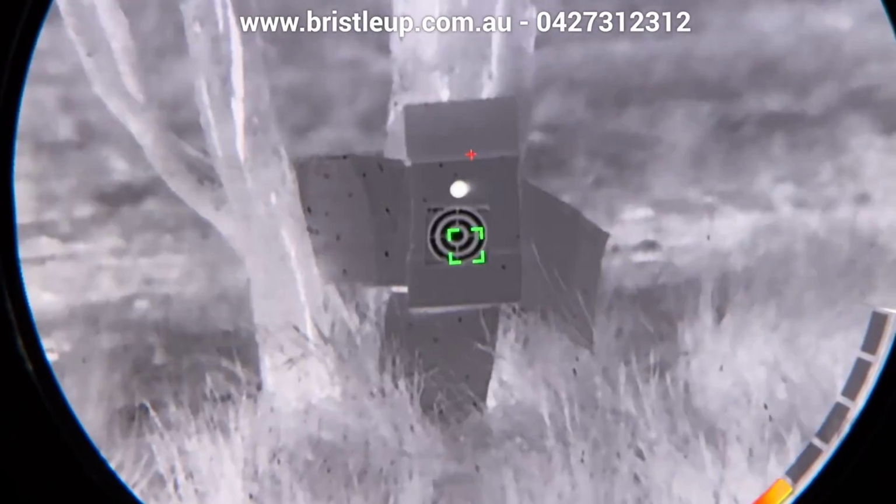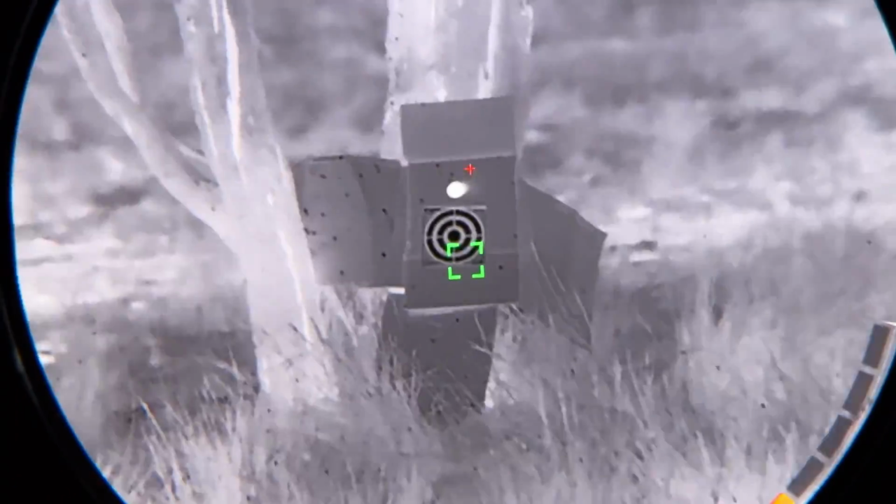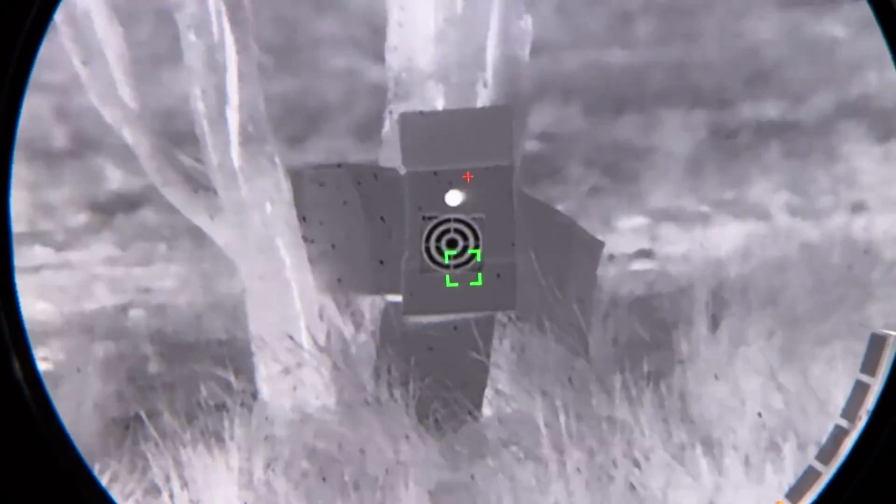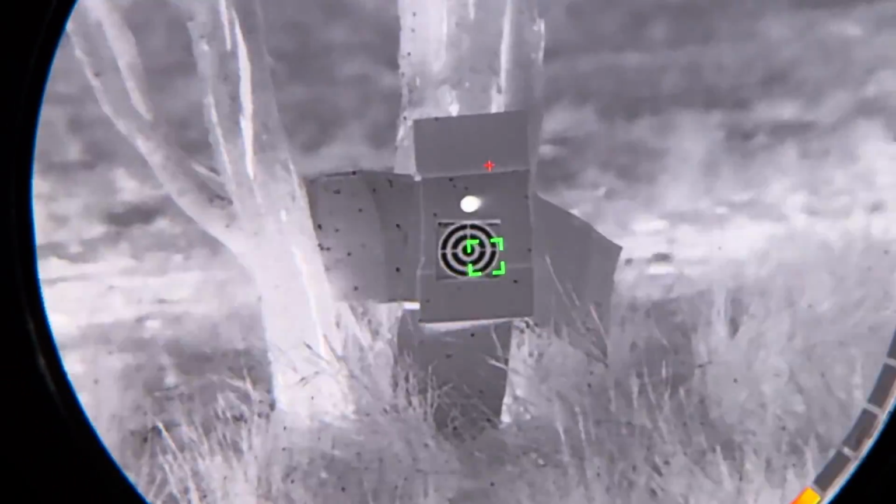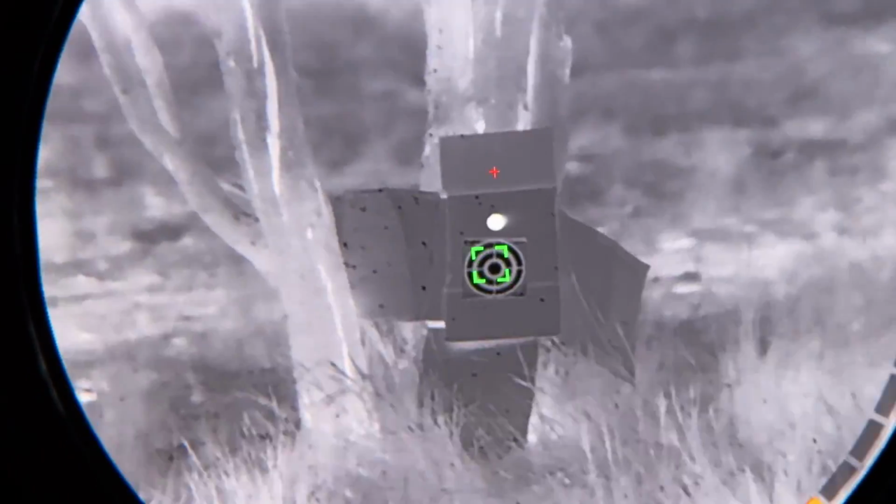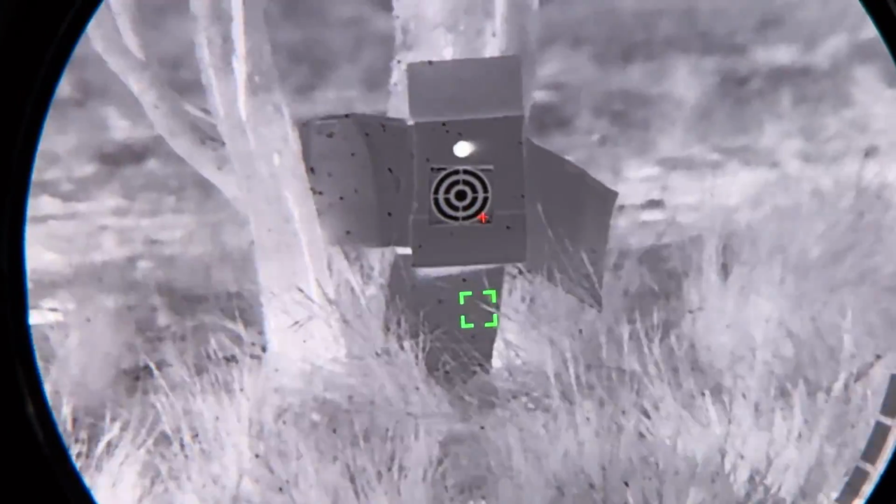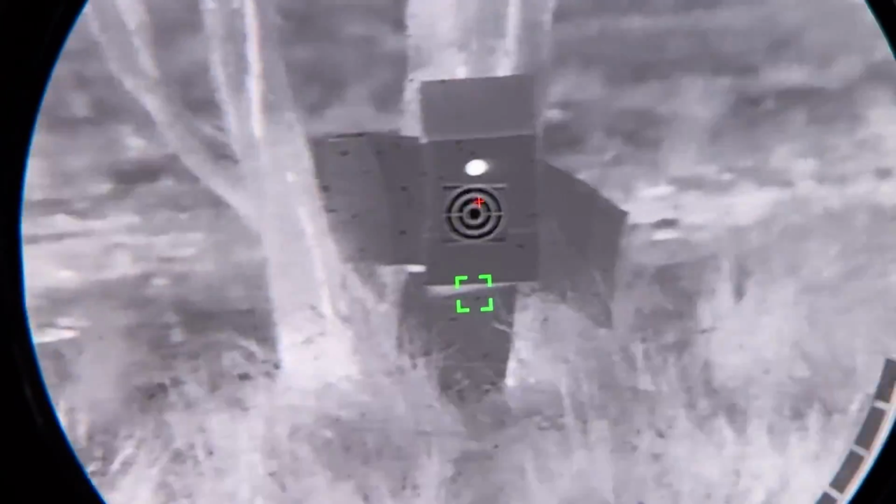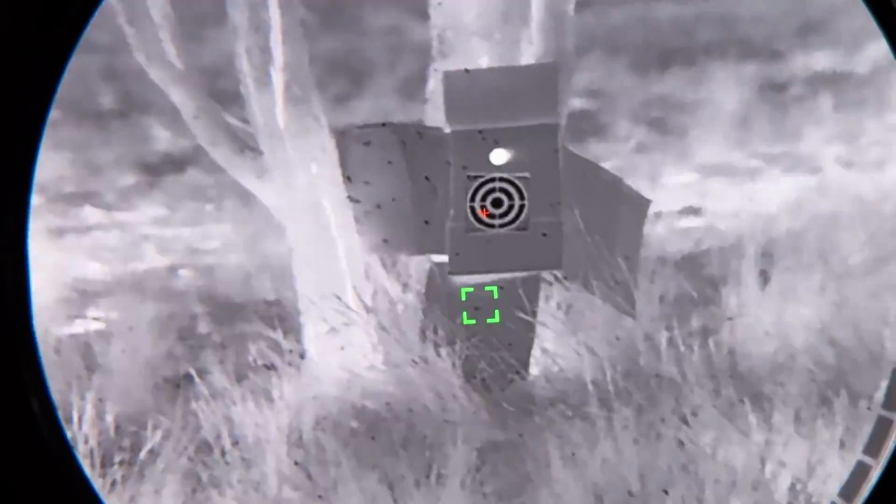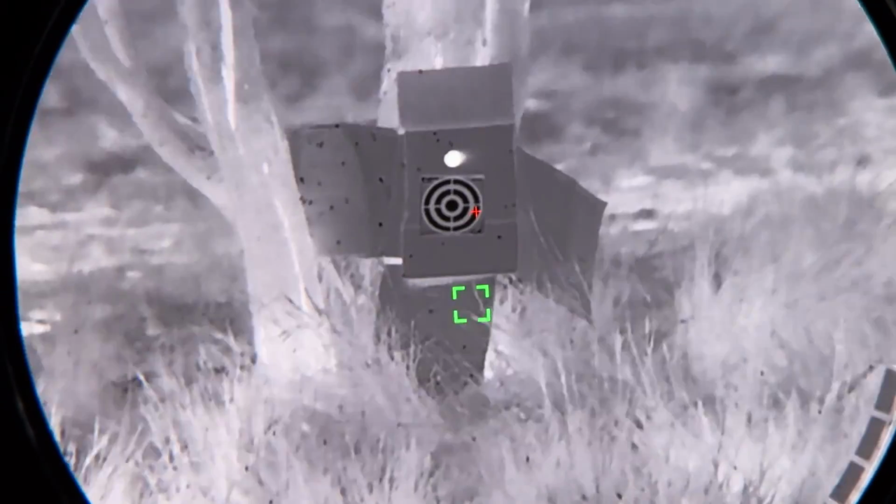In my range finding calibration, if I put the crosshair where I want the laser to be and sight it in with the laser, then that square now would be my range finding square. So I'd put that square on my target and it'd tell me how far away it is. Then I'd bring my crosshair down to take the shot. Now what I've done is I've just sighted my laser into the actual crosshair roughly, and I've just moved the square out of the way.